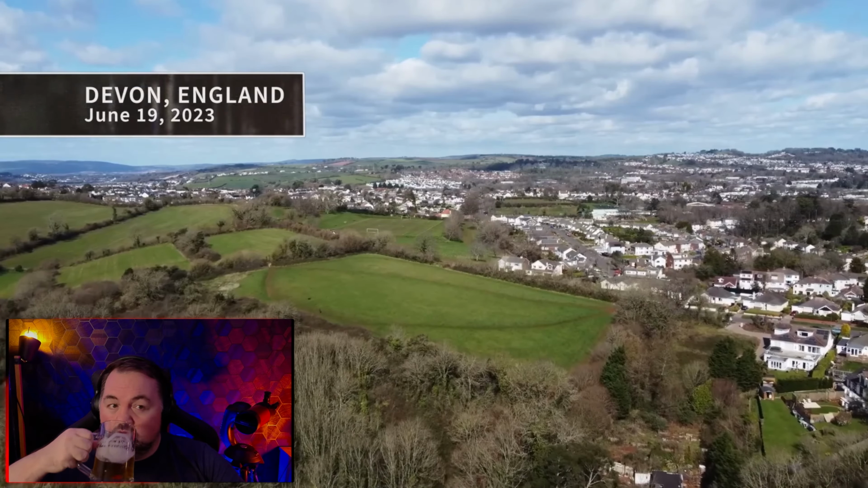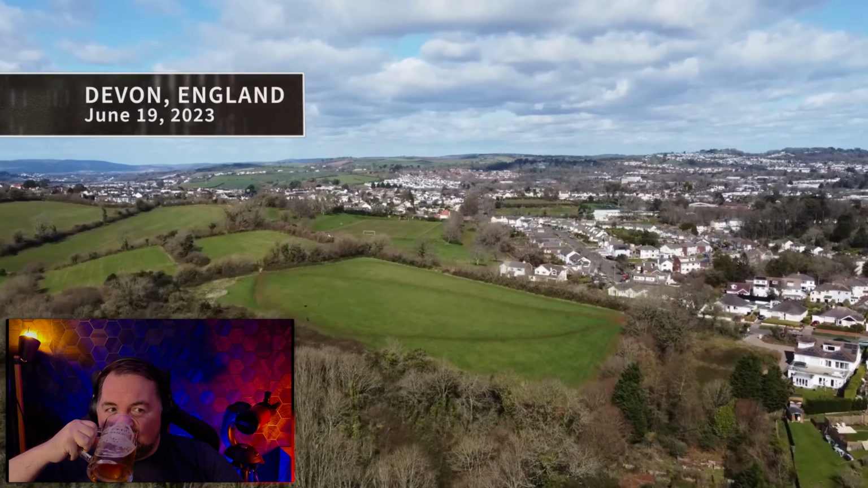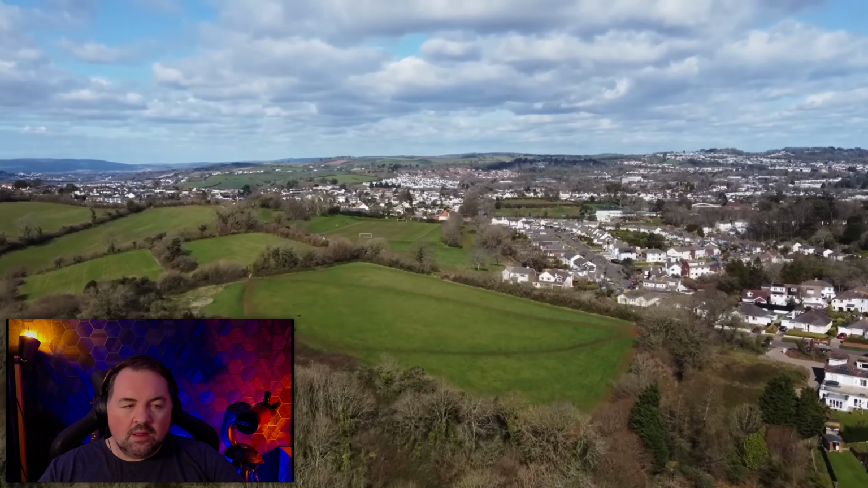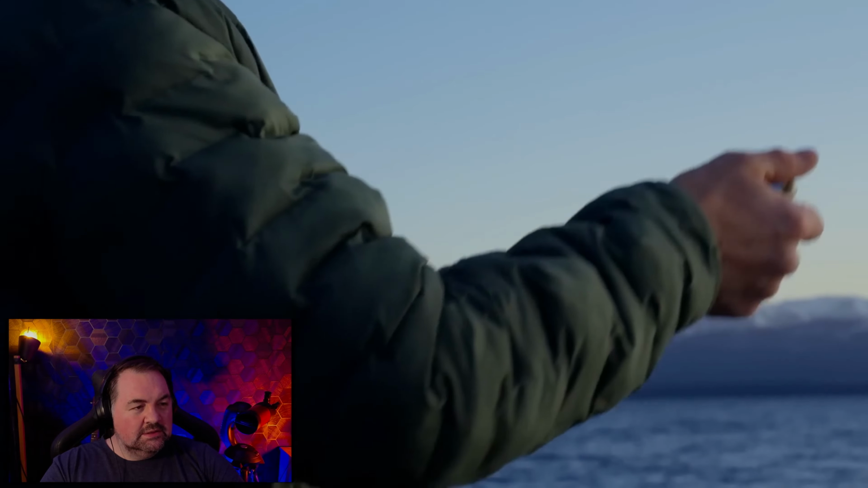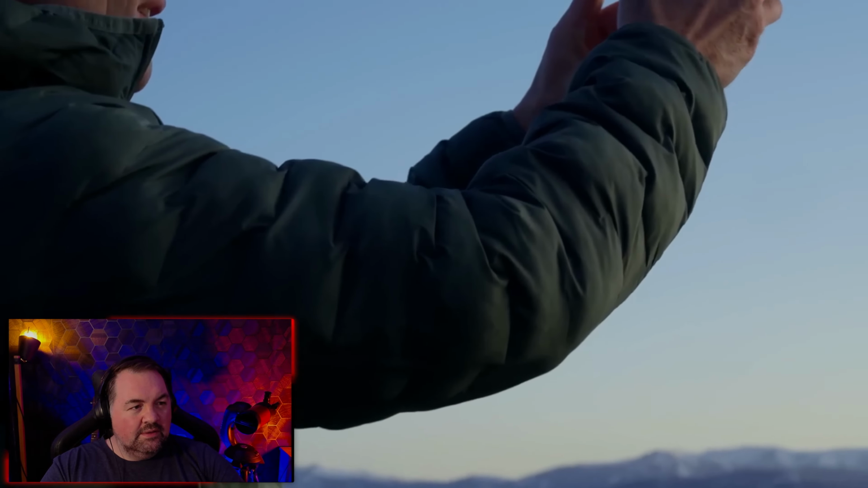Sandy, keep them coming. June 19th, 2023. A photographer is strolling about the countryside in Devon, England, when a glint of light in the sky suddenly catches his eye. He grabs his camera to get a snapshot of this. A strange metallic-looking object is captured above the hill.